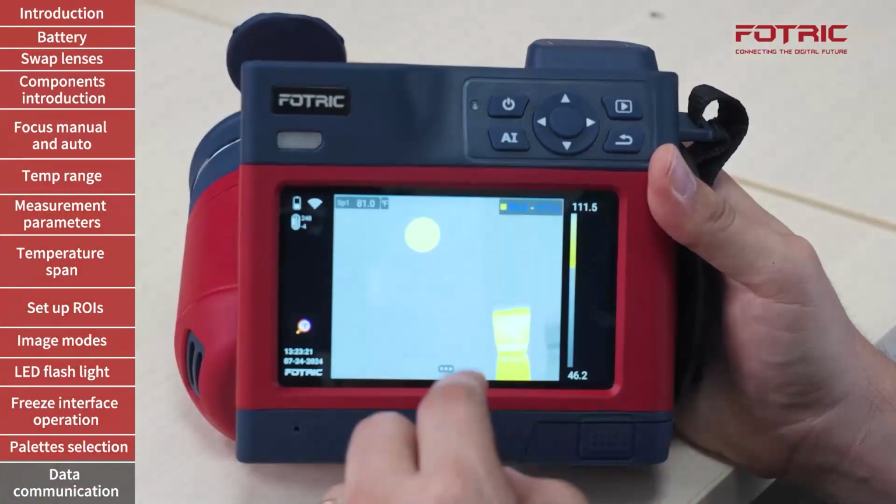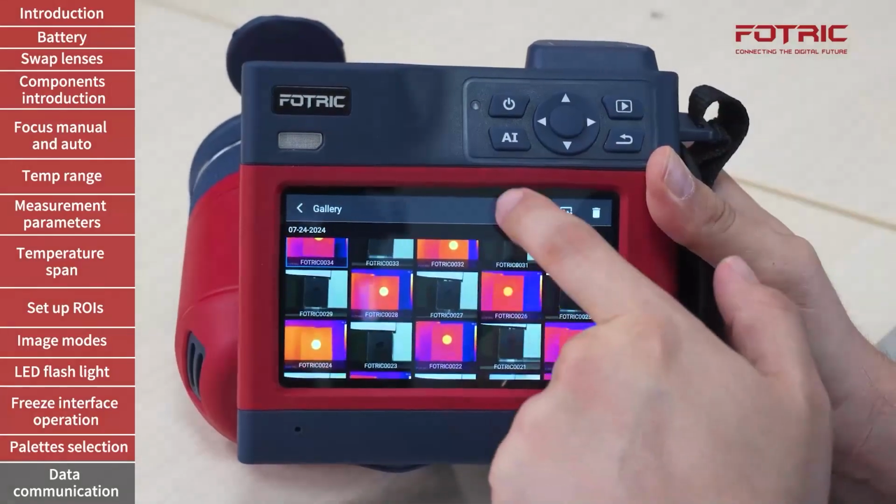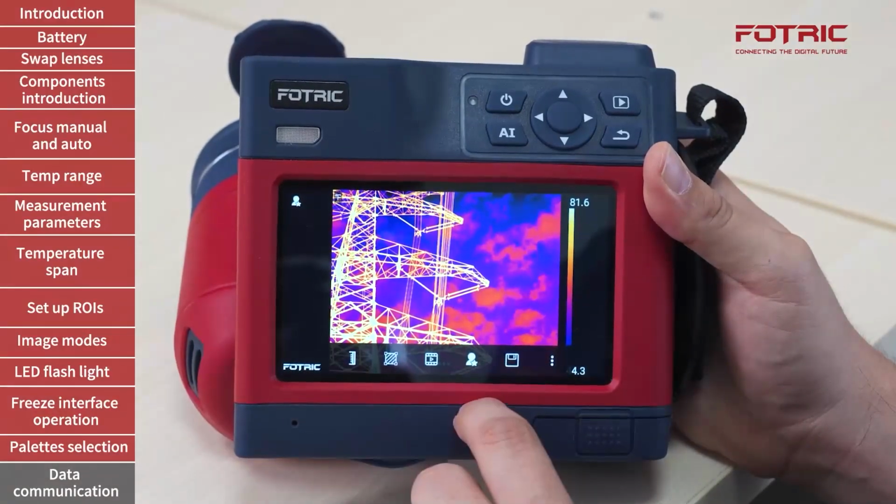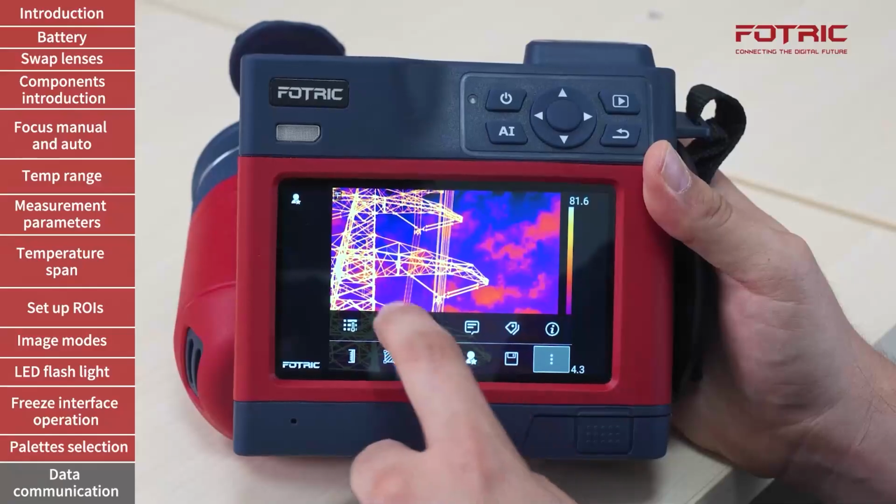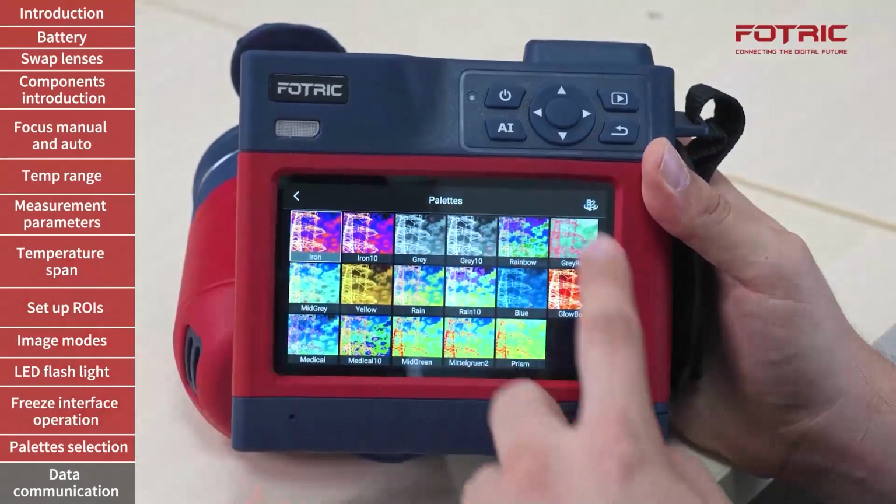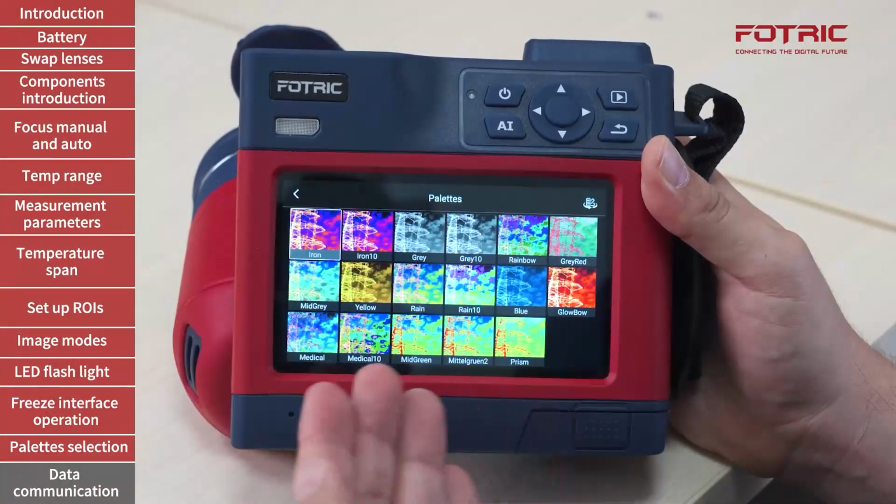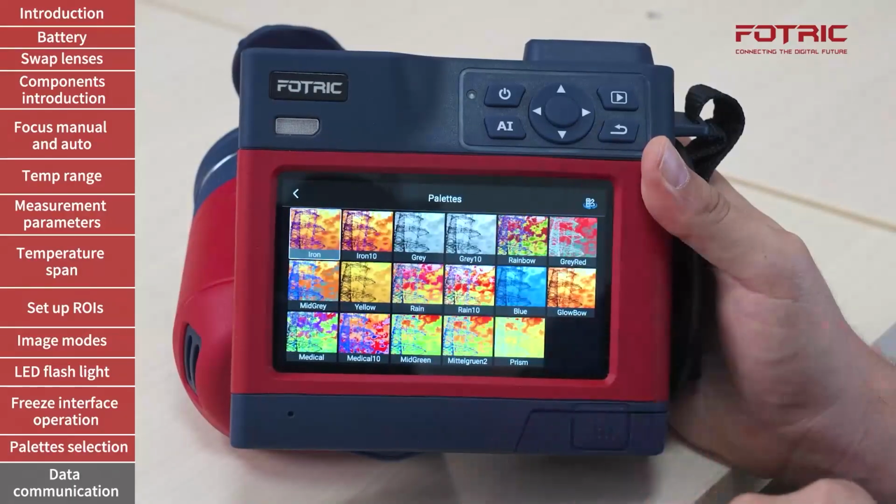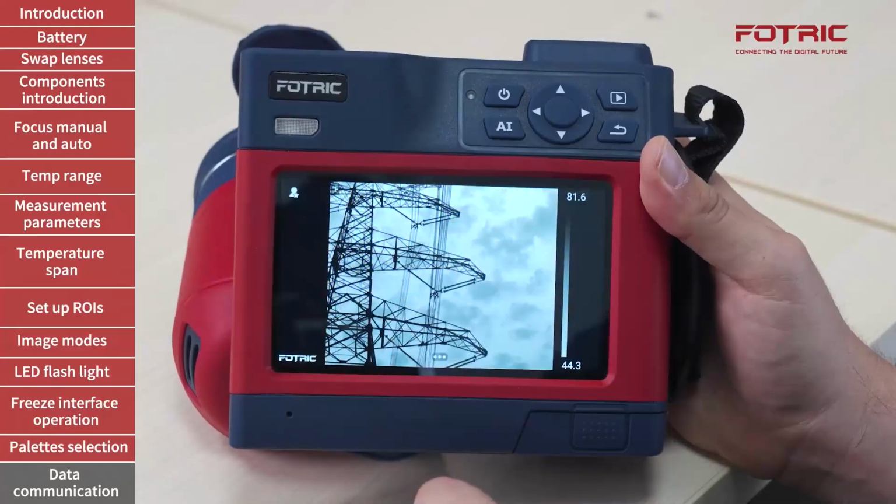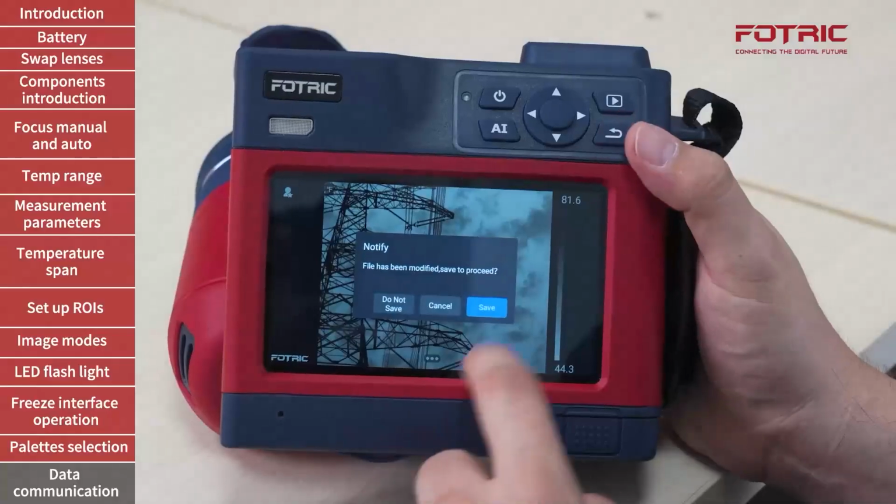After a picture has been taken, I can also modify the palettes from the gallery. So I will go to the gallery, I will open the image that was previously taken, and by tapping on the three dots and then on the additional three dots, I can access the gallery of palettes. Once again, I can identify which palette can provide better insight into my image. I can also invert them and see which are the ones that could provide more details. After this has been done, if I want to save the image, I will press back and make sure to hit the save button.